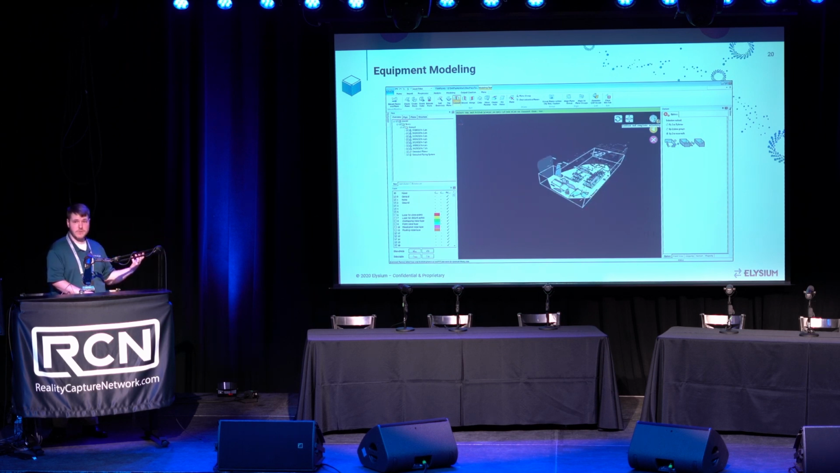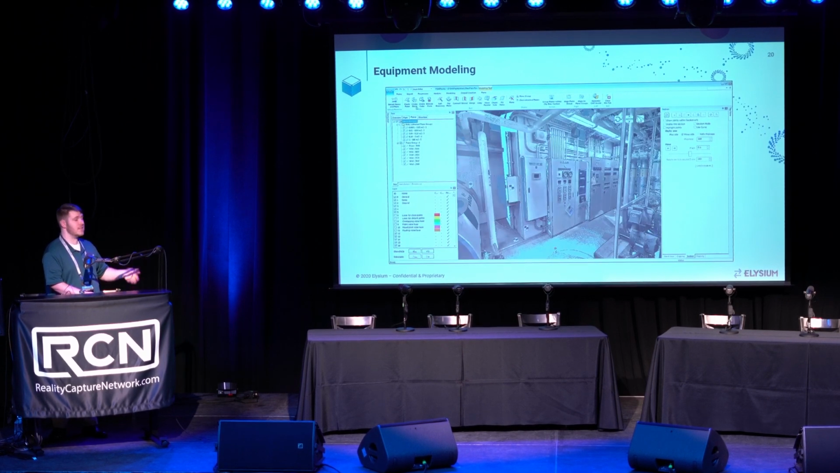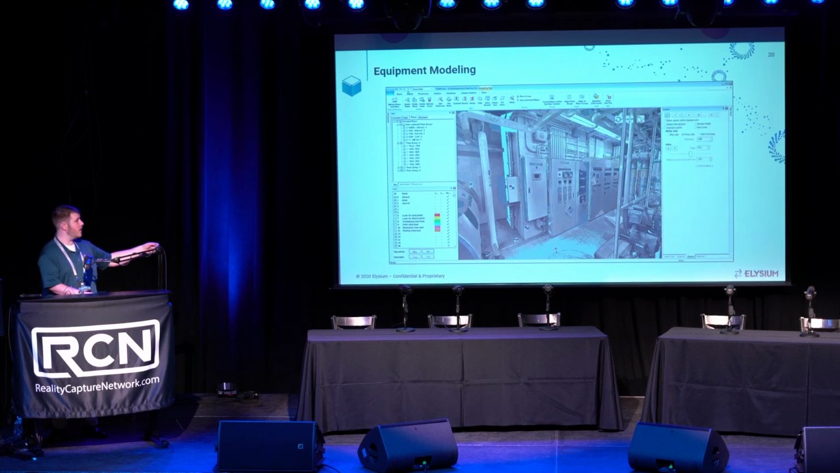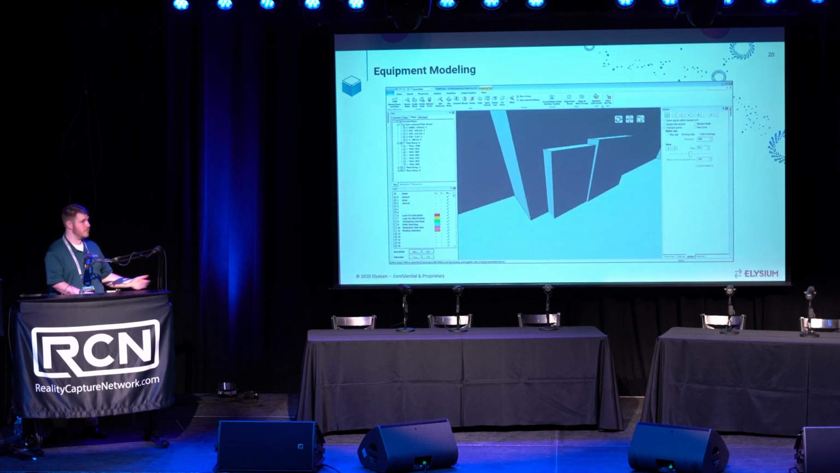InfoPoints will then connect all those together using the information from the point cloud to get that accurate space that can then be used for either drawing creation or even to create these electrical panels for other pieces of equipment within the environment, and then create those 2D layouts and drawings based on that information.